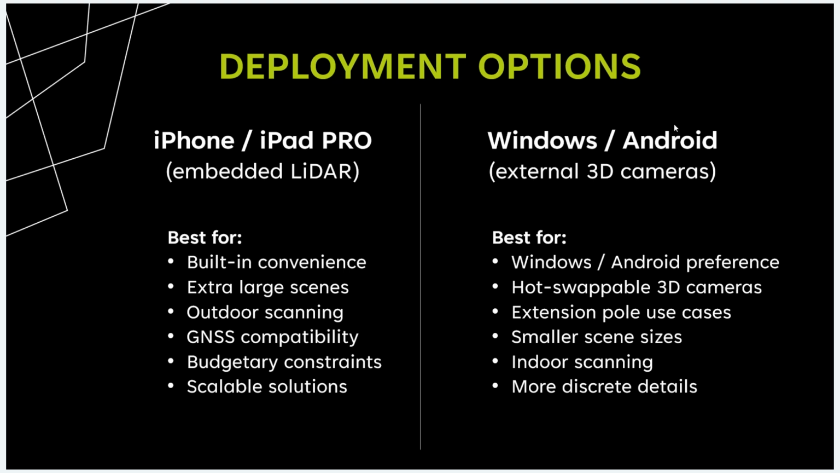So that allows for excellent tracking across very large scenes, even in challenging scenarios such as a wide open empty parking lot. It's particularly well suited for outdoor scanning, where not all of the Windows Android options, but some of them are challenged in terms of daylight capabilities. The iOS devices work great indoors or out.